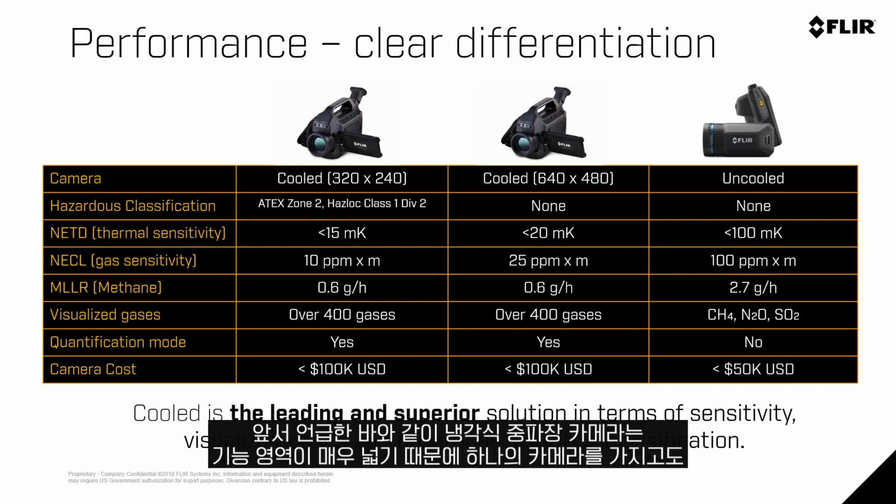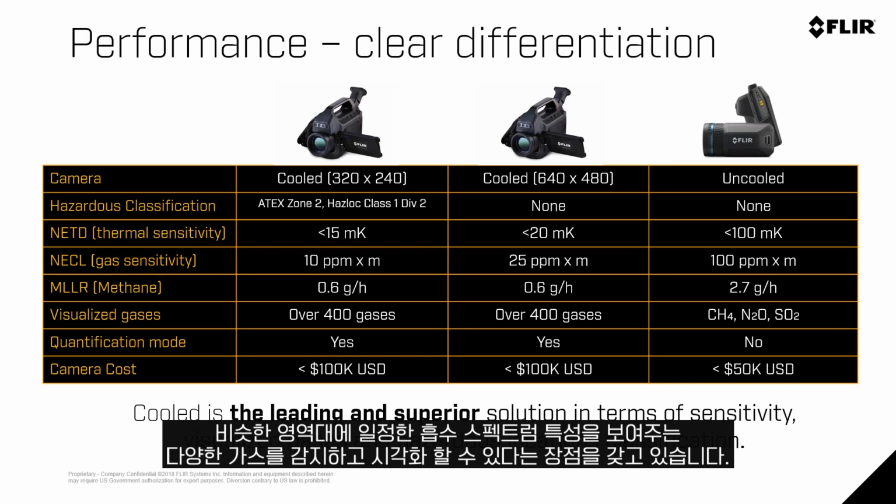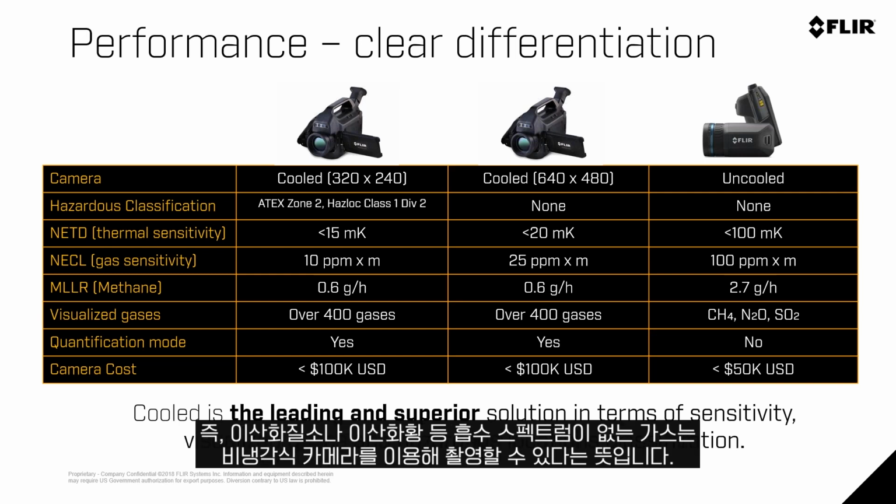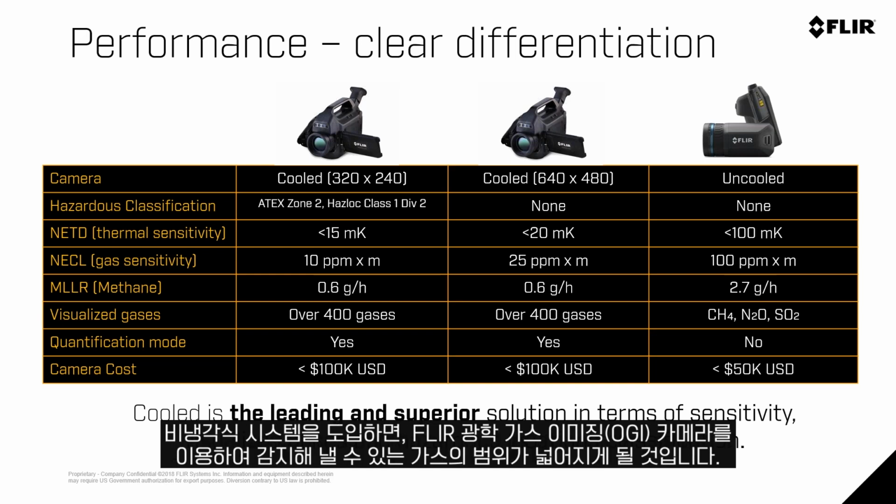But as we look at the visualized gases, as we talked about earlier, the functional region in the cooled midwave gives a huge opportunity to have one camera to visualize a large number of gases that are very consistent and common in their absorption spectra. Whereas the uncooled system, the advantage there is now we're reaching other gases that didn't have absorption characteristics in a midwave system. Gases like nitrous oxide or sulfur dioxide didn't have an absorption spectra that could allow us to visualize that. And now with an uncooled system, we can add those to our portfolio of gases detected with optical gas imagers from Flir.